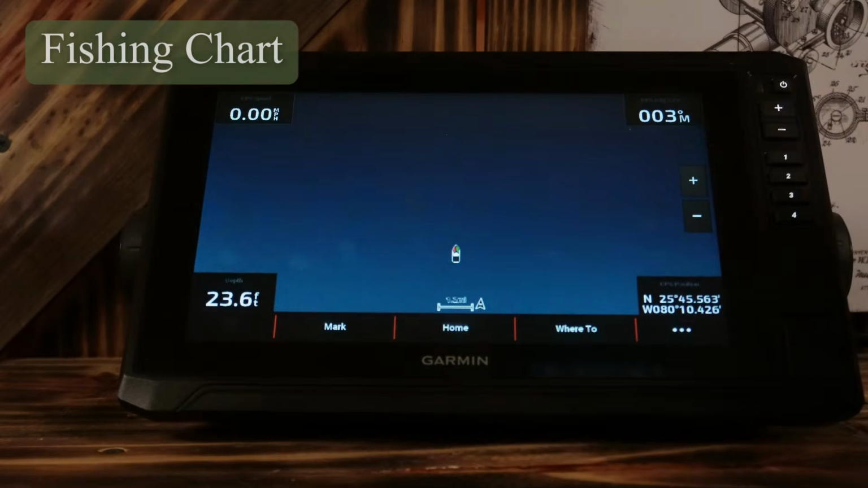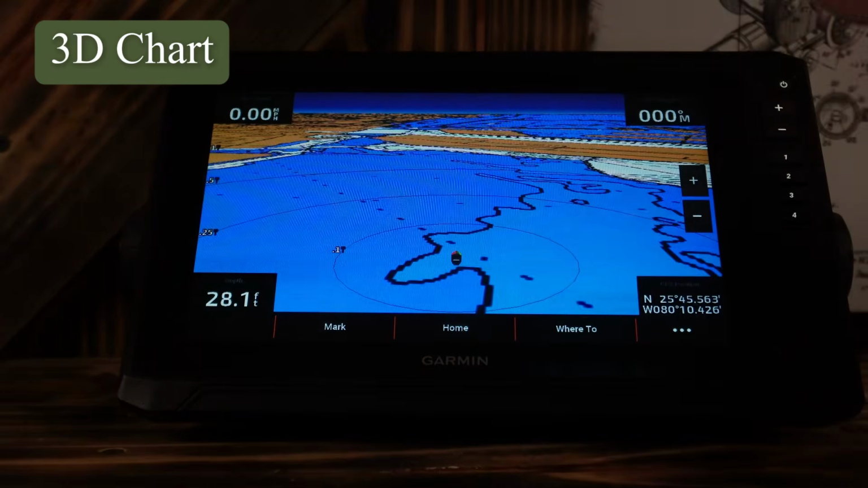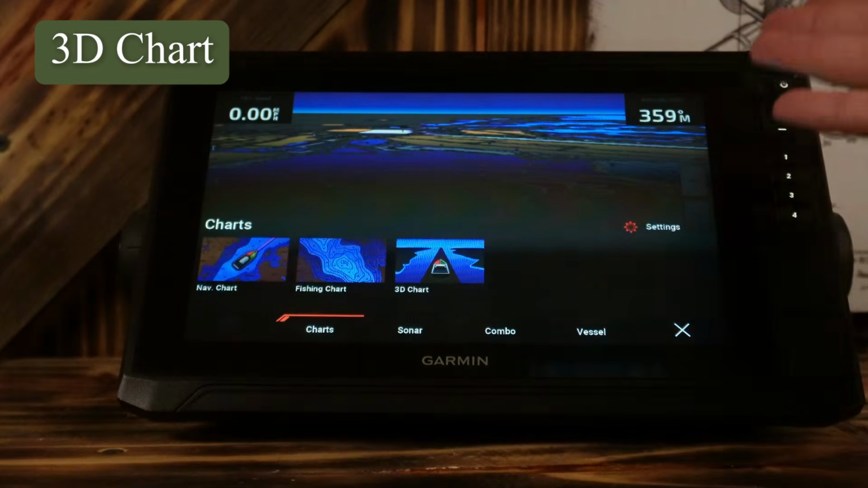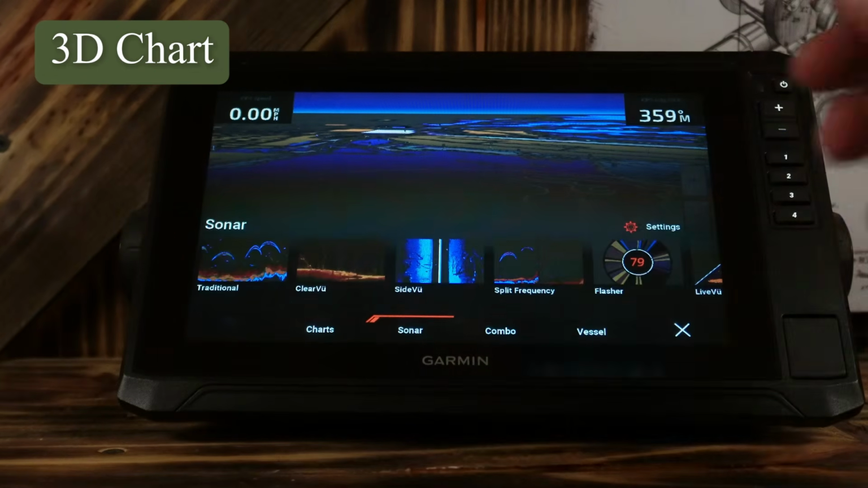You've got a fishing chart, which is actually a little bit different than your navigation chart. And then you've got your 3D chart, which kind of shows you a 3D version of whatever body of water you're on. And no, I'm obviously not on this body of water. This is the showroom, or the simulator, that I'm running right now, just to give you an idea.